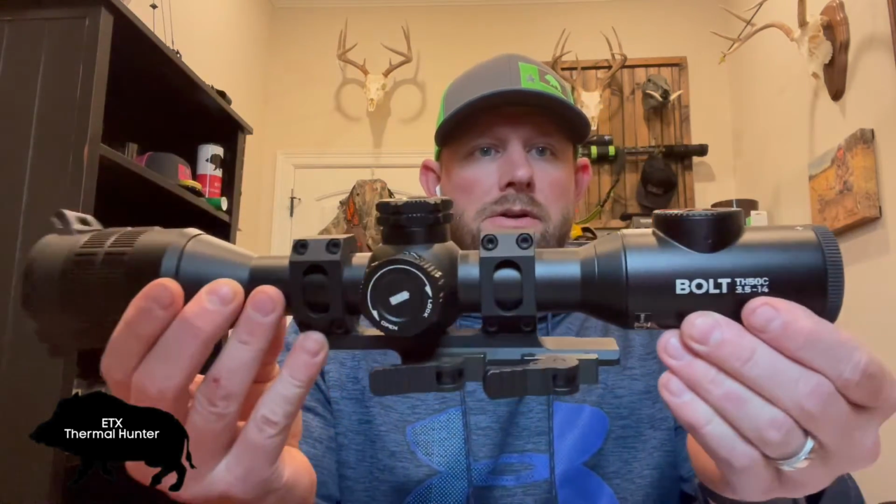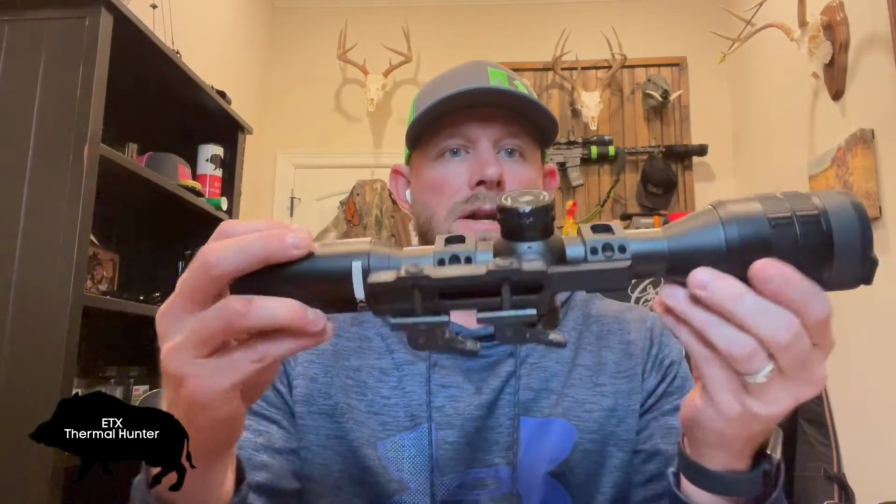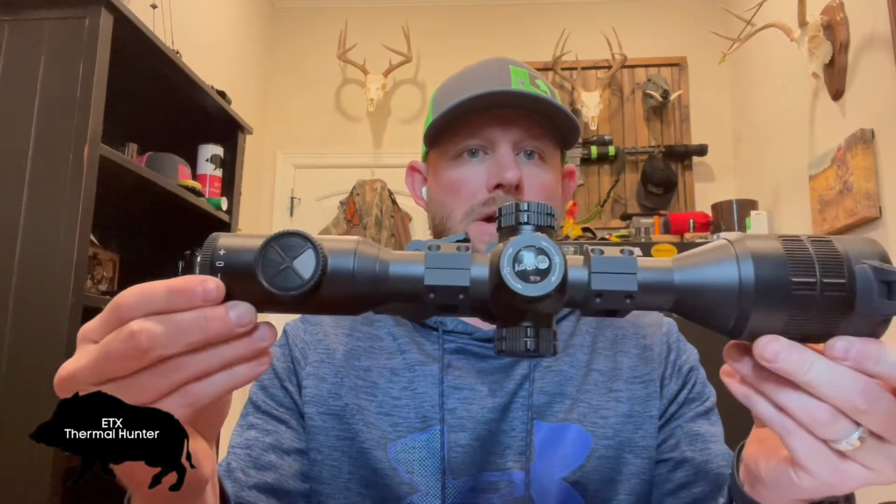I'll give you an up-close walk around. Very big LED screen in here. Really good display. Like I said, 50 millimeter. So there's your walk around. Here's the bottom of the scope. There's the top of the scope. So I'm going to put this down. We're going to jump into the specs real quick, and then we'll talk about what I like about it, some of the things that I didn't like as much, and who I think this would be good for. I'm going to review some of my notes and we'll go through the specs.